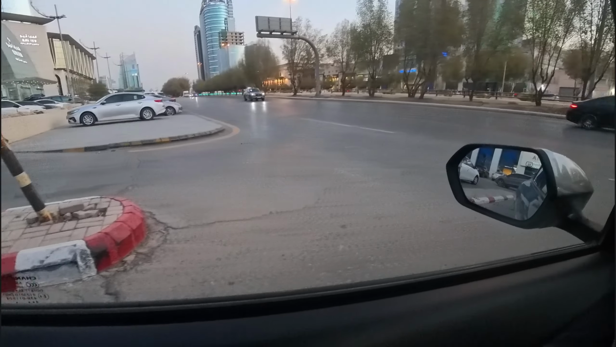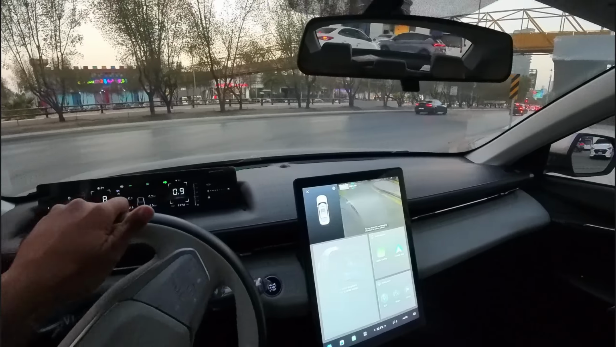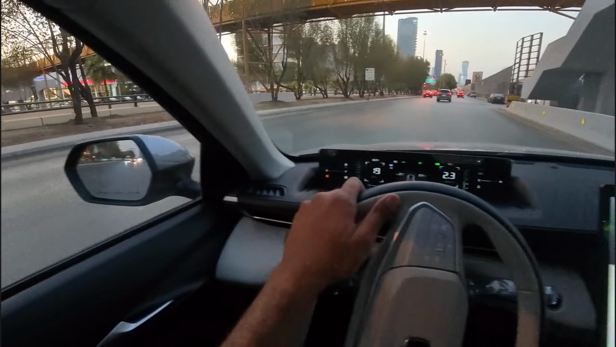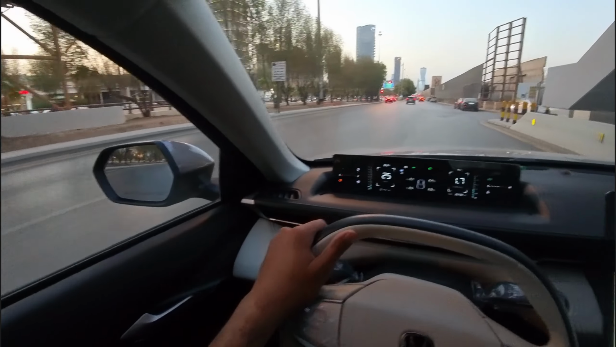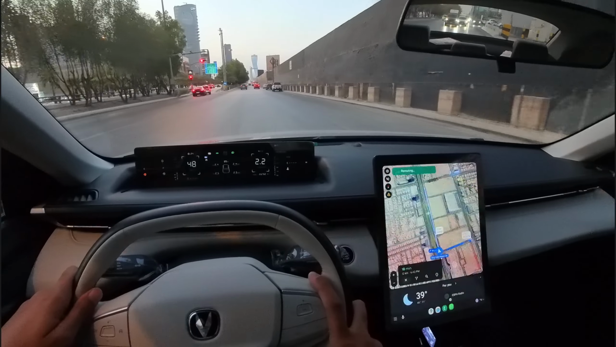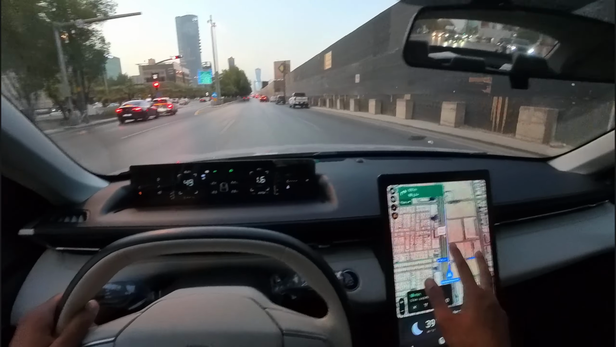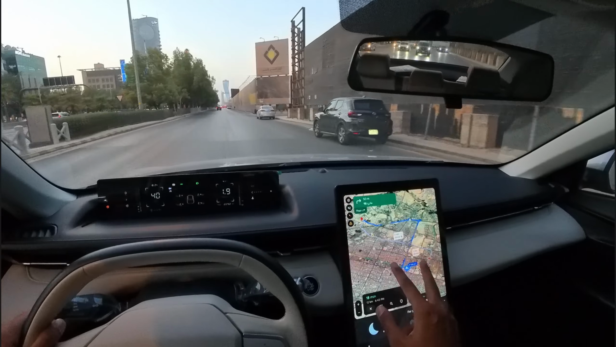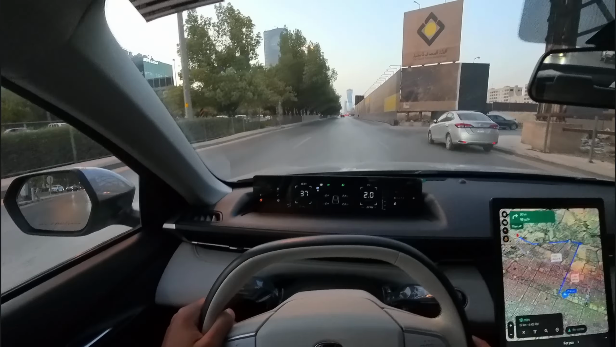So these are the evening scenes here in Riyadh on the King Fahad Road. You probably aren't seeing that much traffic on this side since it's the service lane. The actual road is inside. So what I can actually do is, I would like to actually go from here.